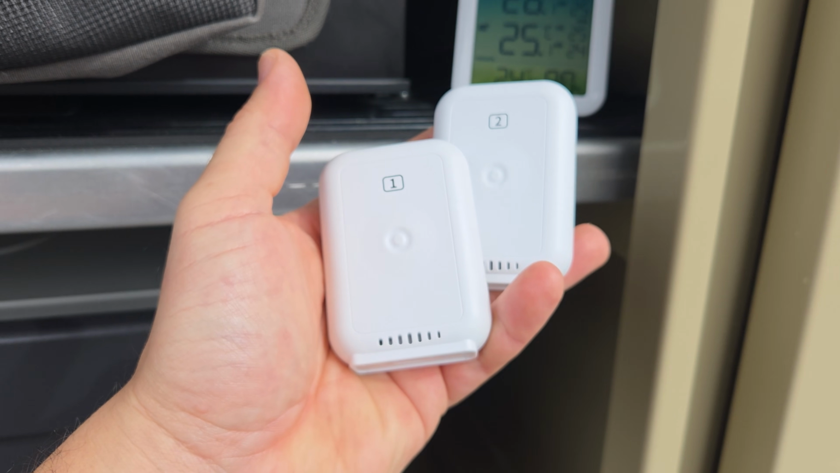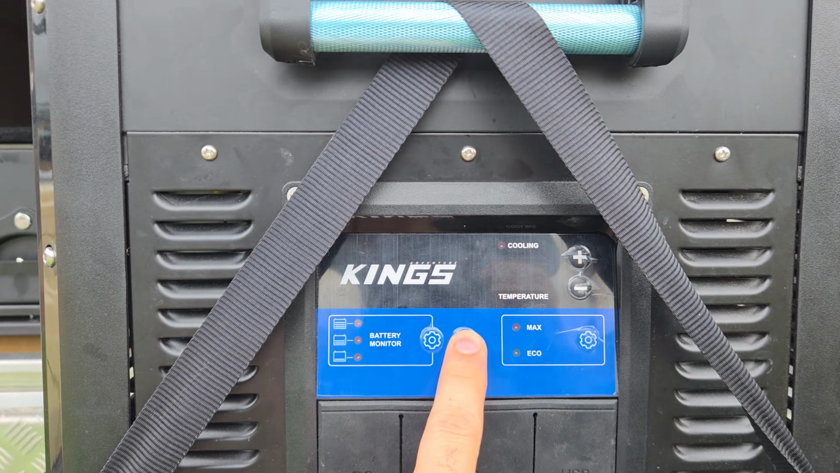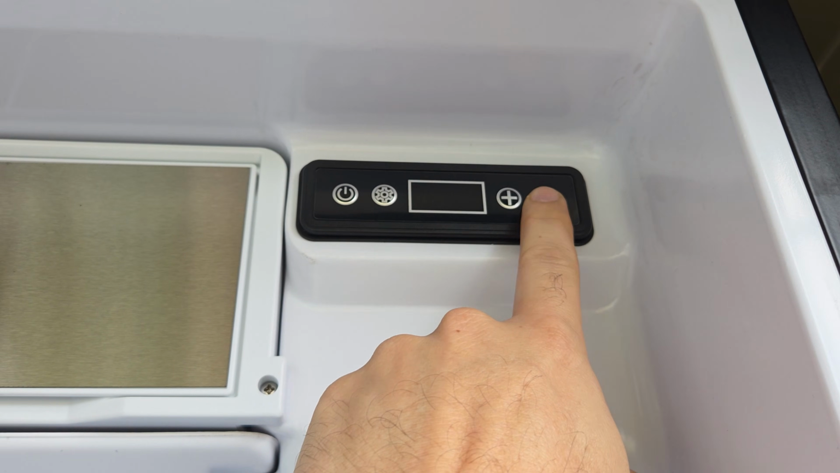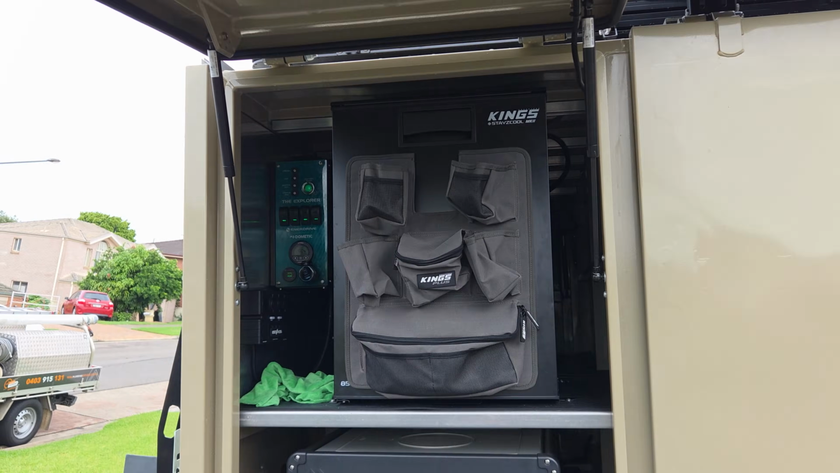To keep the test completely fair, I used a thermometer with 2 wireless sensors, so there would be no need to open the doors of the fridges during the testing. Both the Land Cruiser and the trailer were parked outside in my driveway, so there would be no environmental variance. Same day, same time, same environment. And the ambient temperature during the test day was about 36 degrees Celsius.